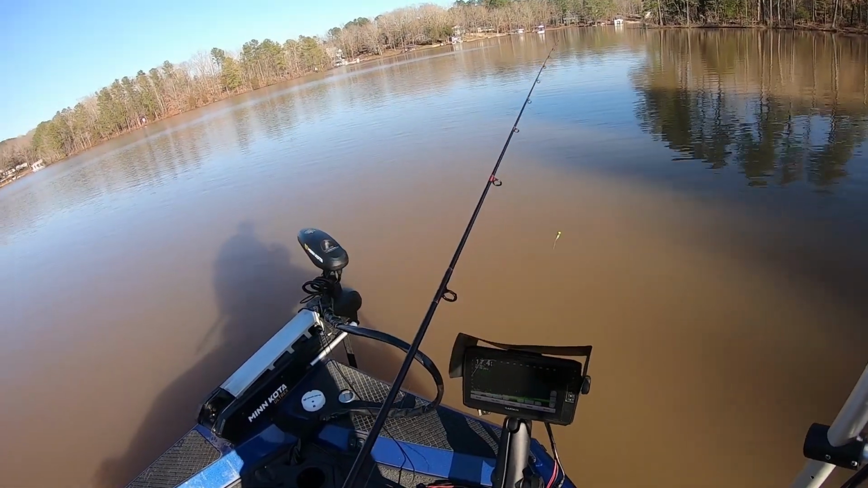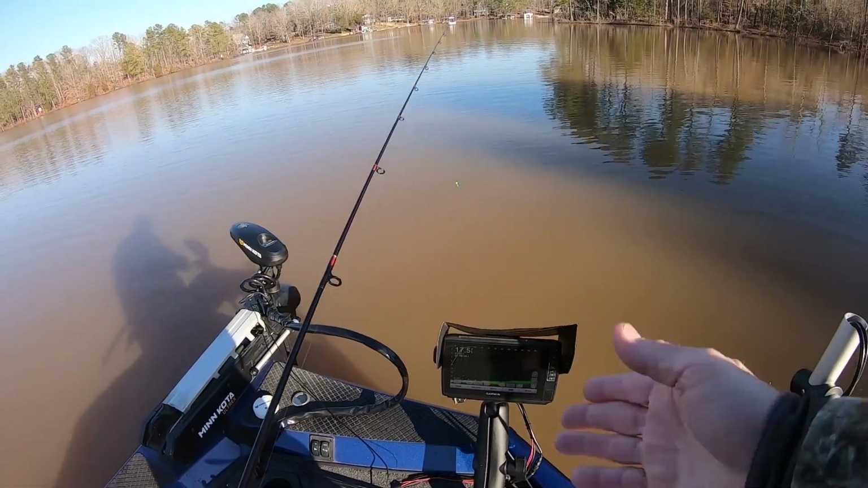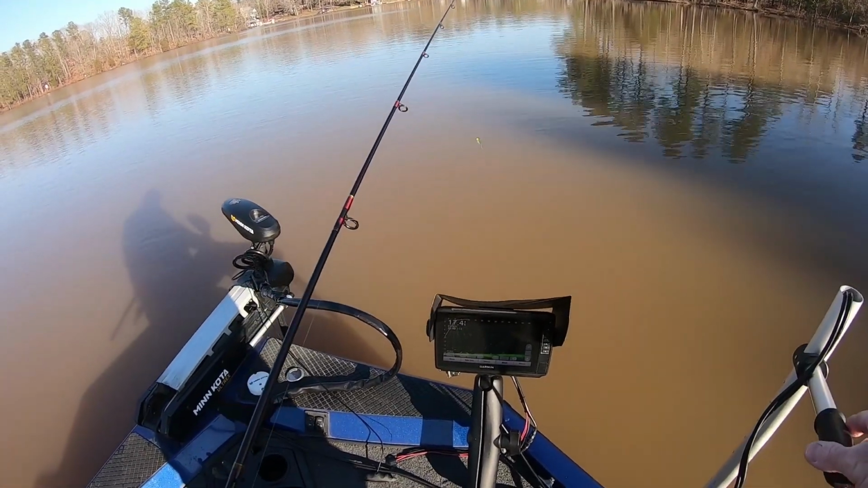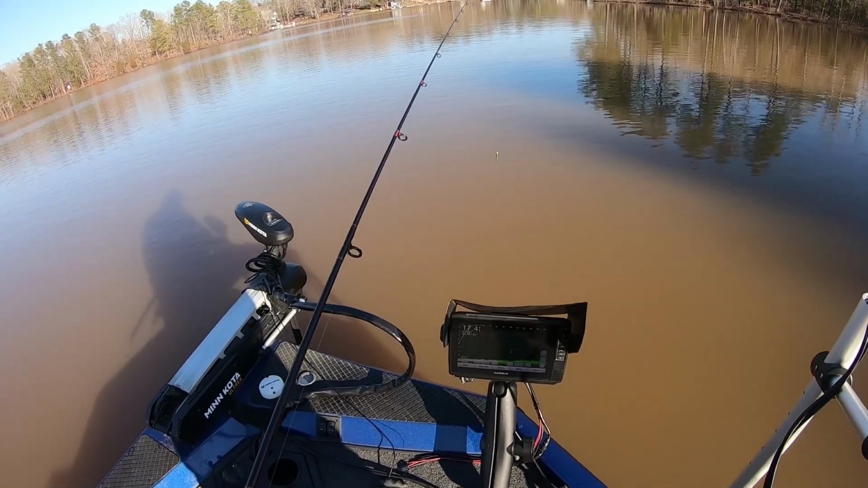I just looked at a brush pile back there, and there wasn't one fish on it. On our lake, the water's in the 40s. The weatherman said this morning the normal temperature for this time of year was 52 to 54. I went, what? It was 46 today. And they're calling for snow here in a couple more days.